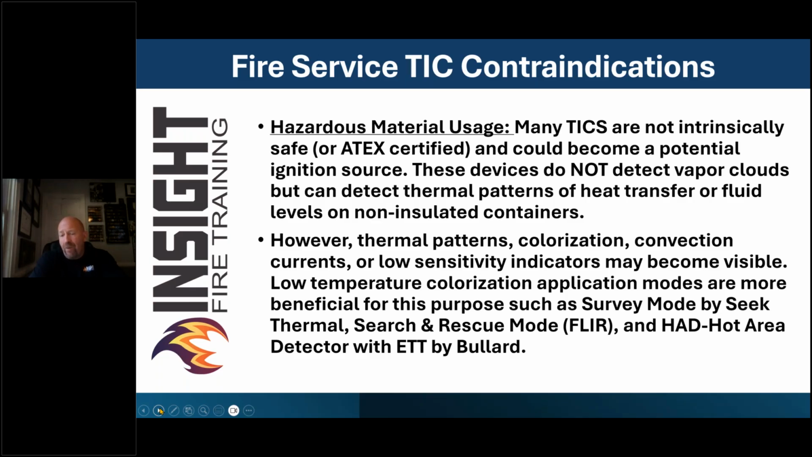The better use for hazmat would be UAS solutions where you're flying remote over it with different sensors. They make optical gas imaging for those cameras. They make remote monitoring. They even make tunable laser diodes where they can measure something with a laser from a remote distance.